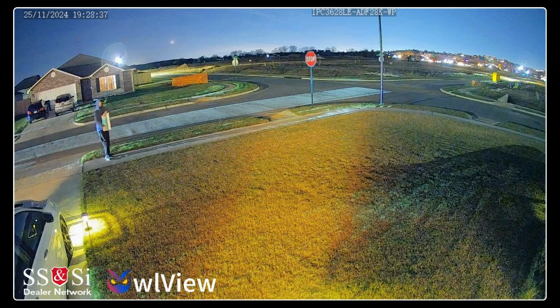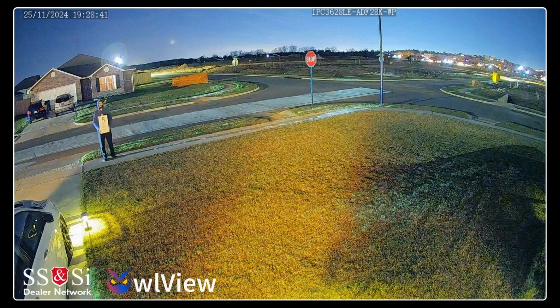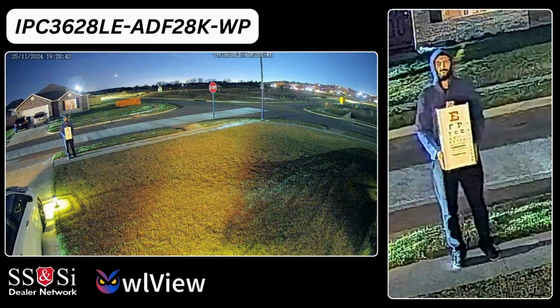Right, if you really need this level of low-light performance, maybe you're securing a big property, a business, then it could be worth it. Absolutely. You get what you pay for, as they say.